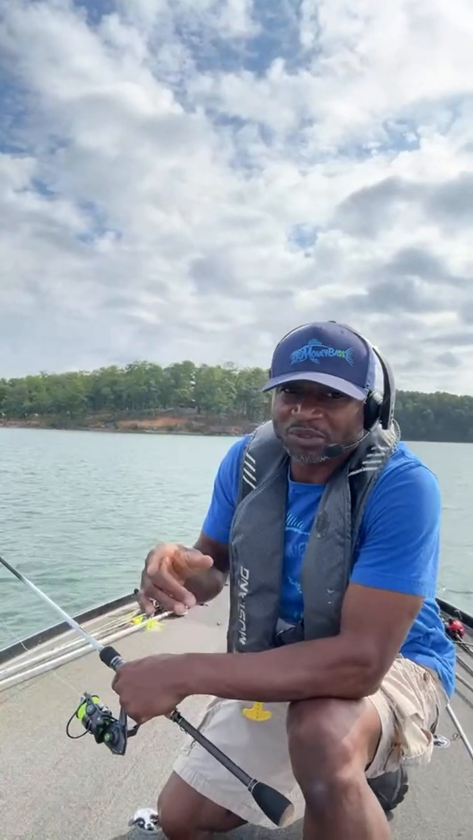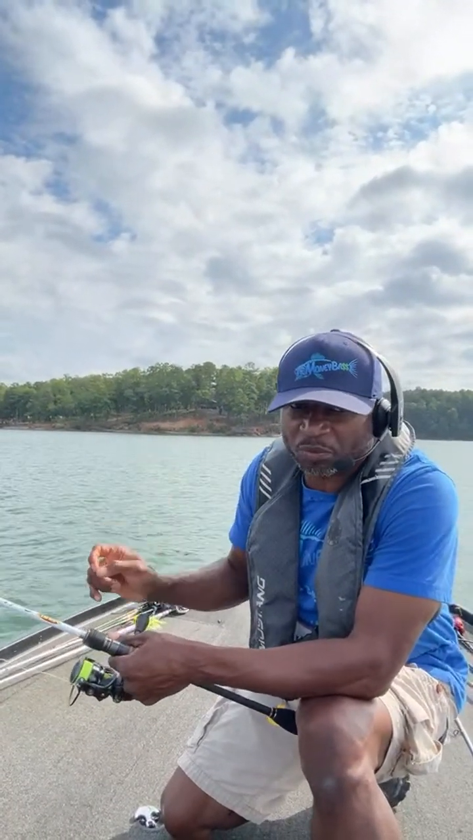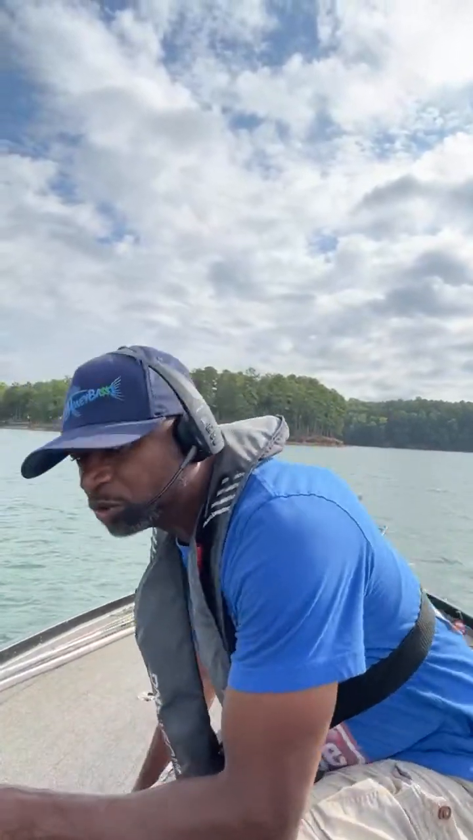All right, Texas Snoop says, do you have any problems with the double uni knot going through the guides? Well, sometimes, like that knot that you just saw, once that line gets some twist in it, that is where those knots will pop in there every once in a while. But for the most part, I don't really have any problems with that double uni knot.